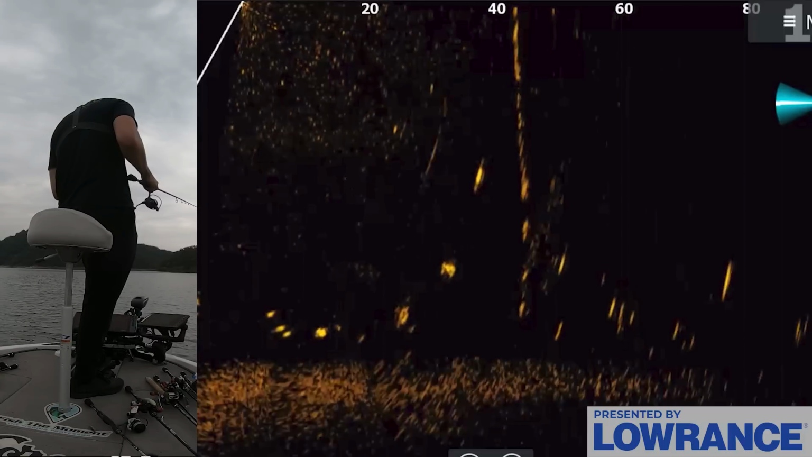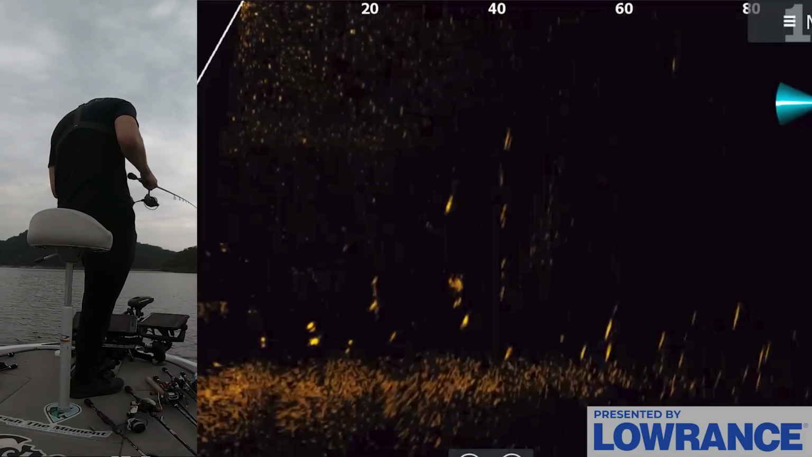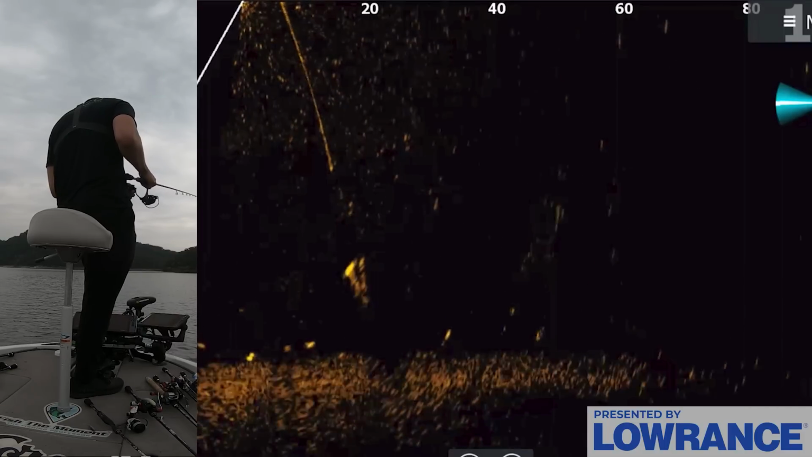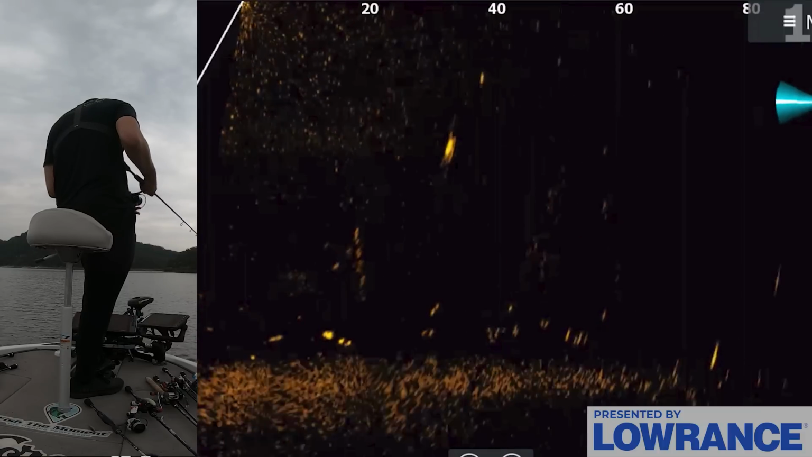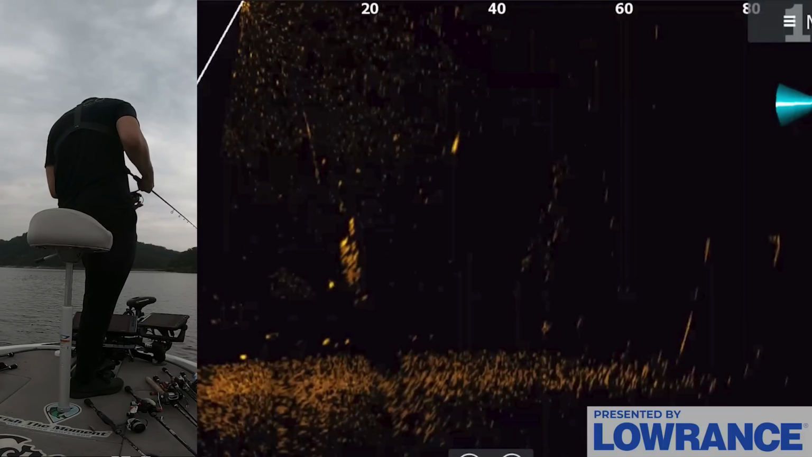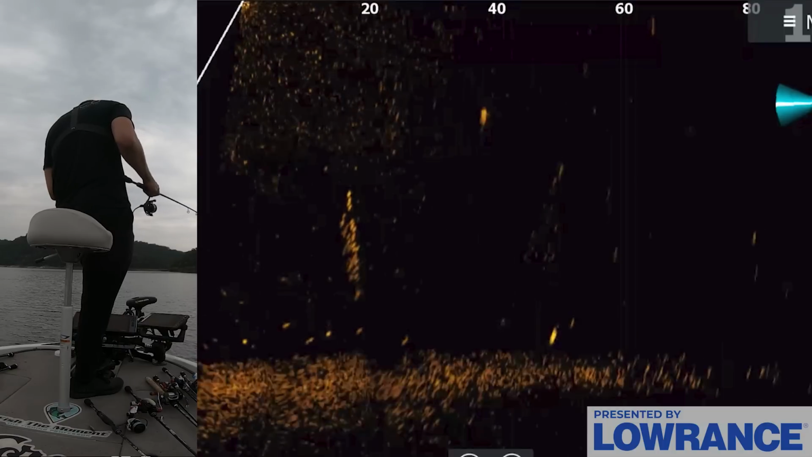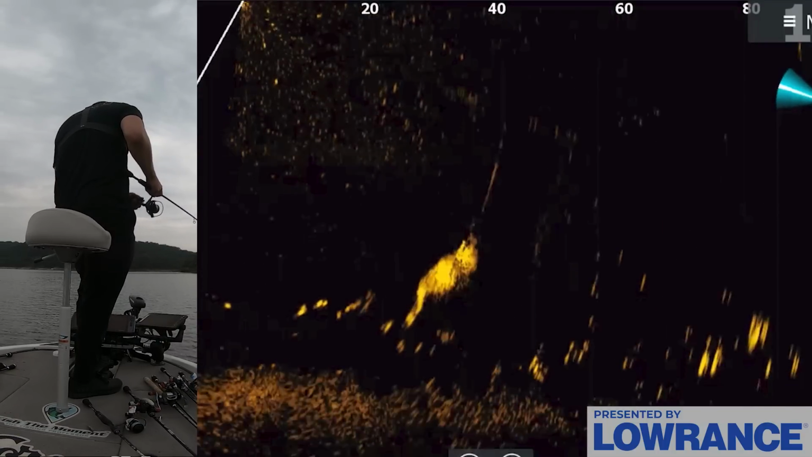That was a long drop. Oh, he's coming. No? Yeah? Come on. These aren't bass down here, probably. They're not reacting at all to my bait. These are all just probably random rough fish. Okay, didn't make that cast happen.